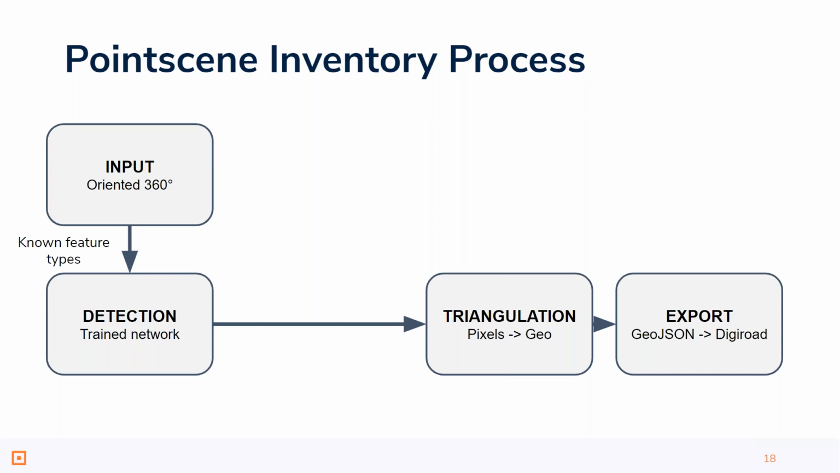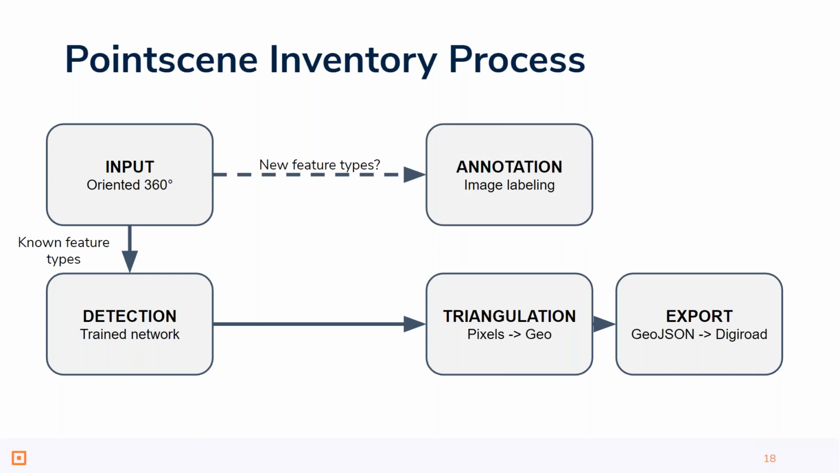Ronald, please. And one more. All right. So if we have these new feature types, let's say we would detect bus stops or some electrical boxes, we just simply do a manual visual annotation of the images.